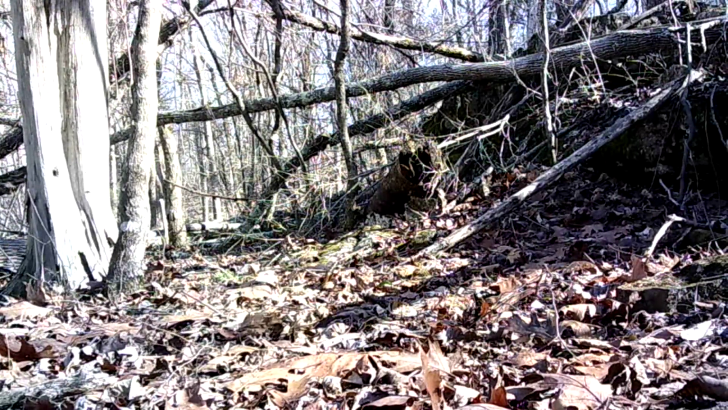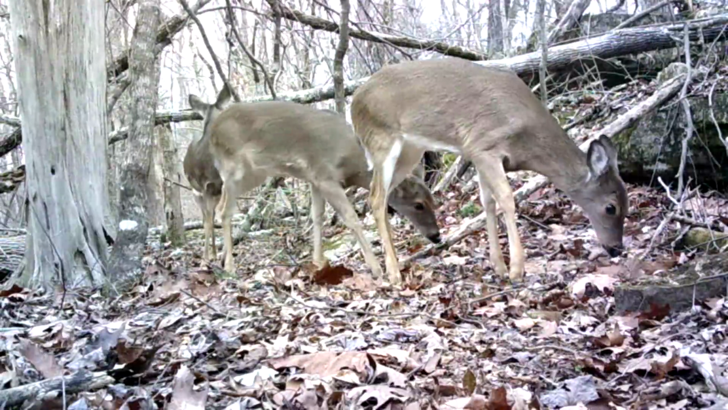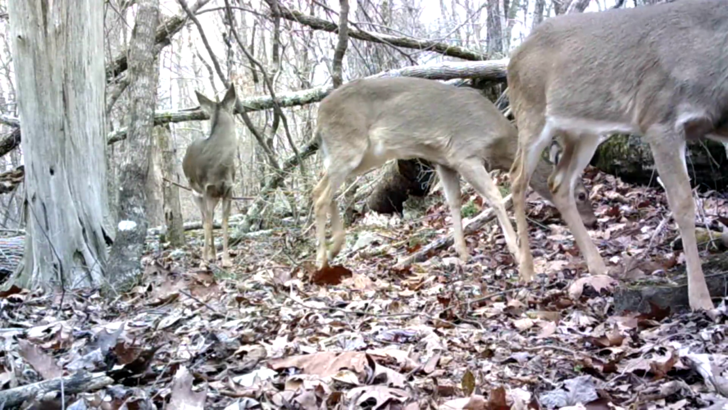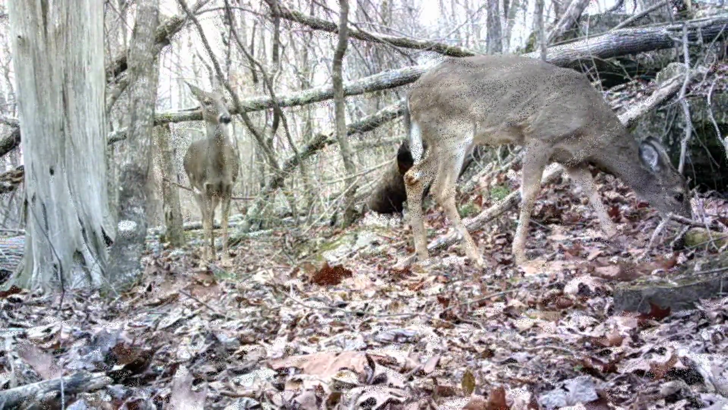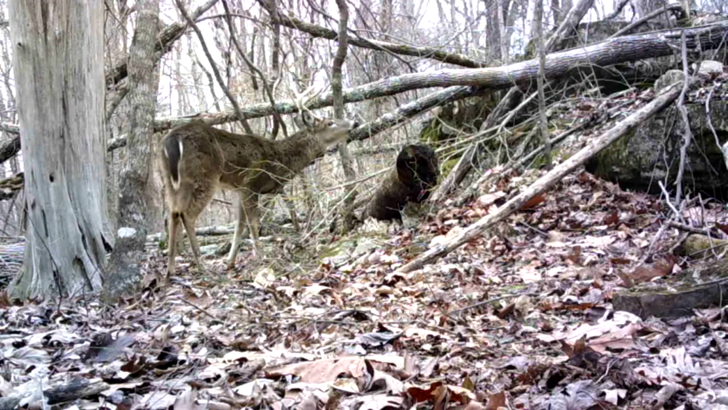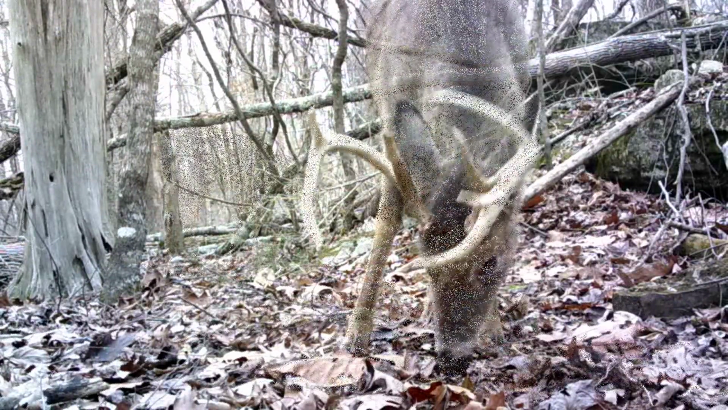But we had a bad windstorm here one day, and it blowed another big tree down here across the trail. I'll have to cut that down later. But it didn't make no mind to this little herd of deer here. They just go through it, about their business. Here's a buck following them around. He's just sniffing them does.